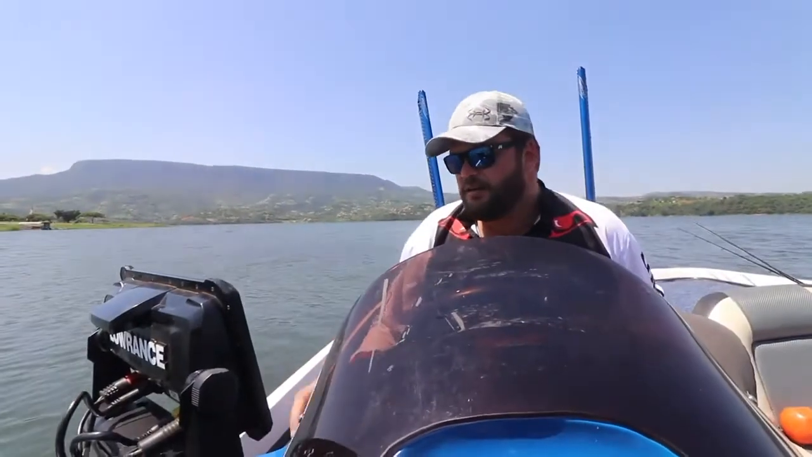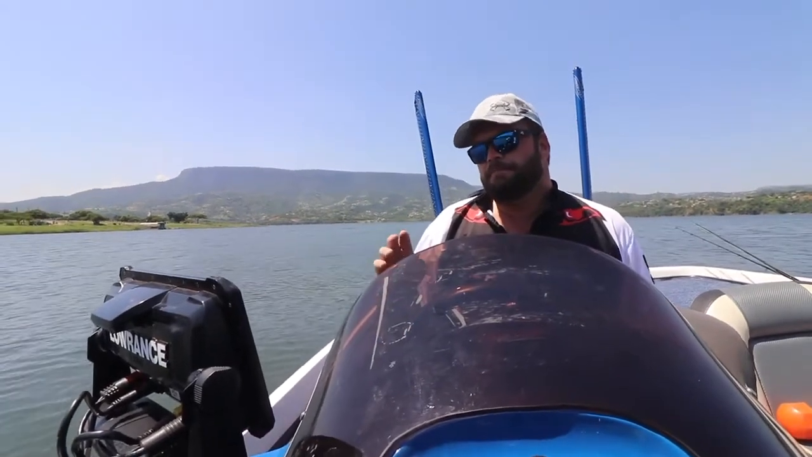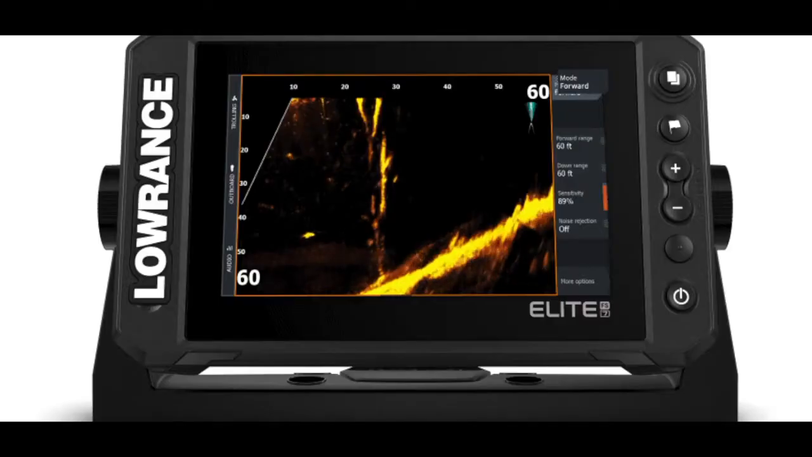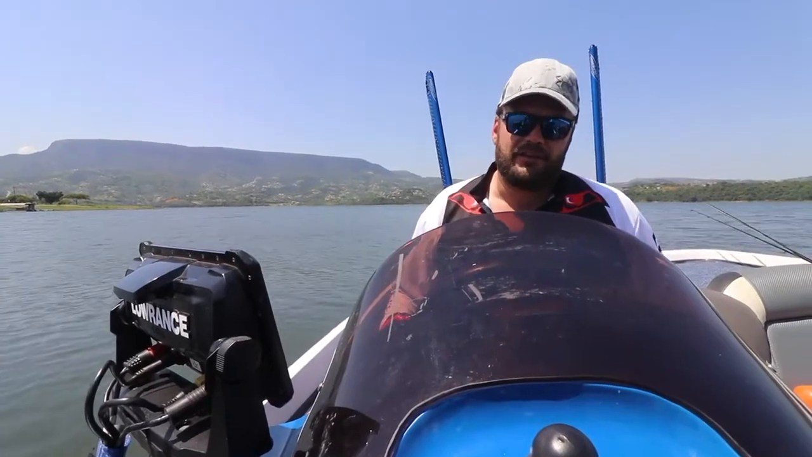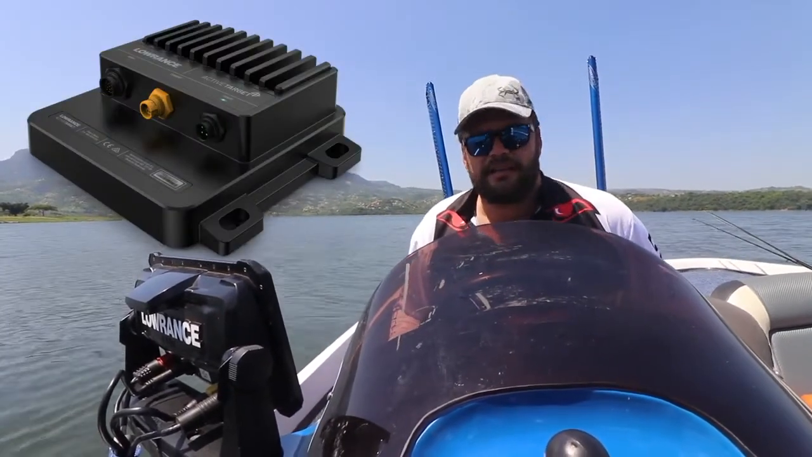So for the guys that are installing Elite FS onto their boat in the near future, and you're going to run the Active Target, there is only one port available on the Active Target box, and there's only one Ethernet port available on the Elite FS.